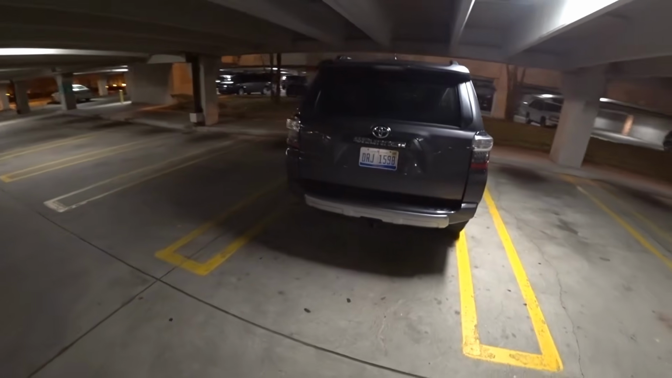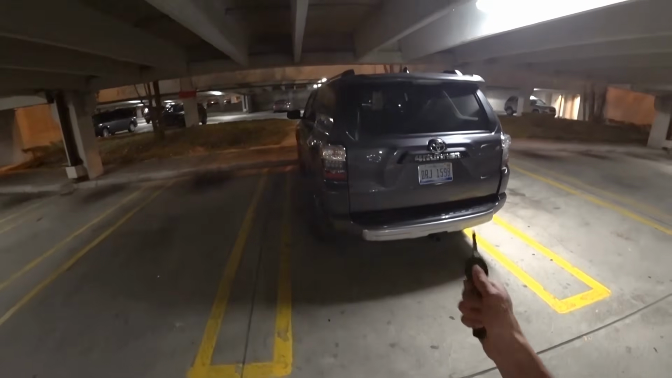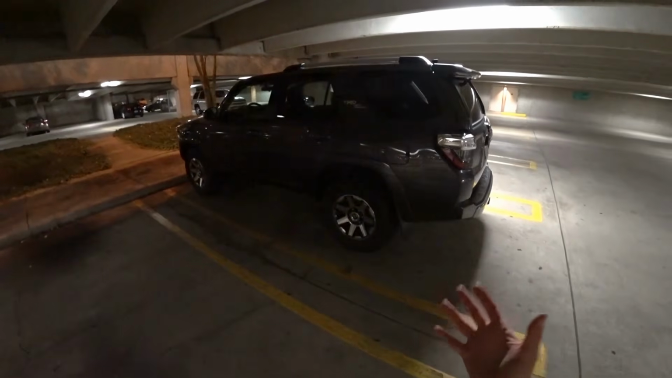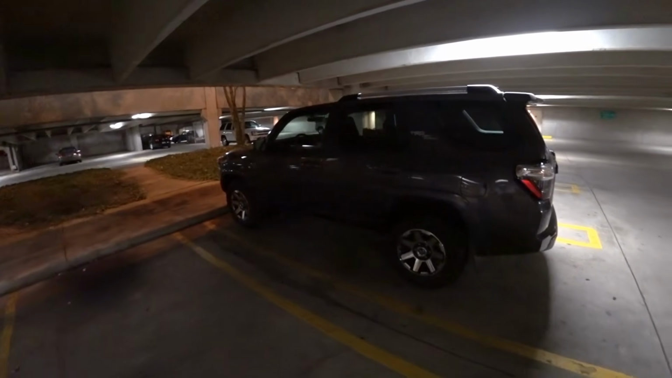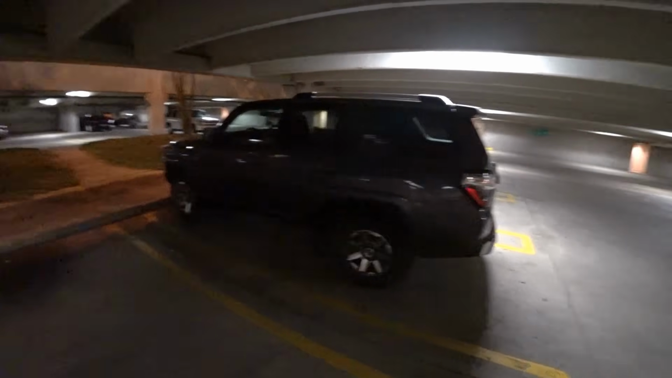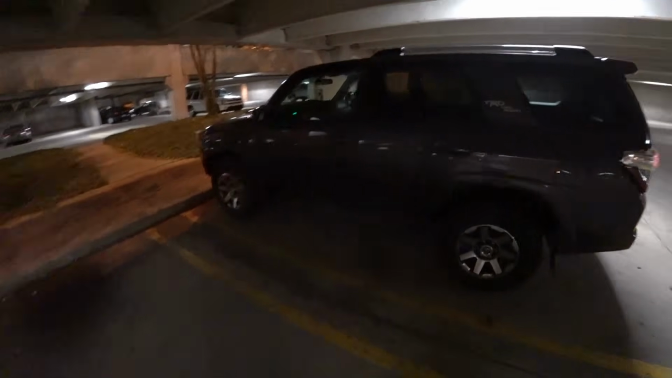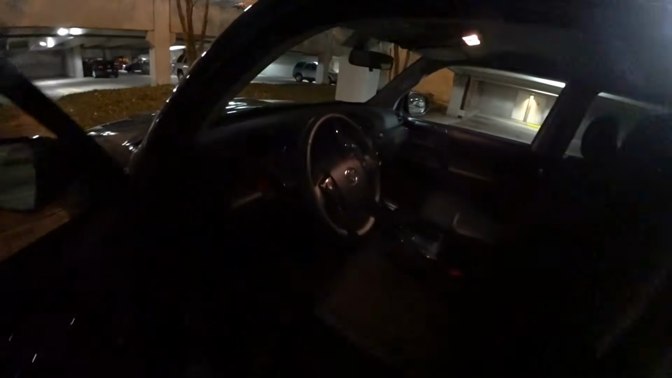I just picked up this car today. Actually, it was just delivered today to test. I've got it for a week, and these are going to be my first impressions of what it's like to drive the 4Runner. I imagine it's going to be pretty similar to a lot of other Toyota truck and SUV offerings, but let's go for a drive and find out.